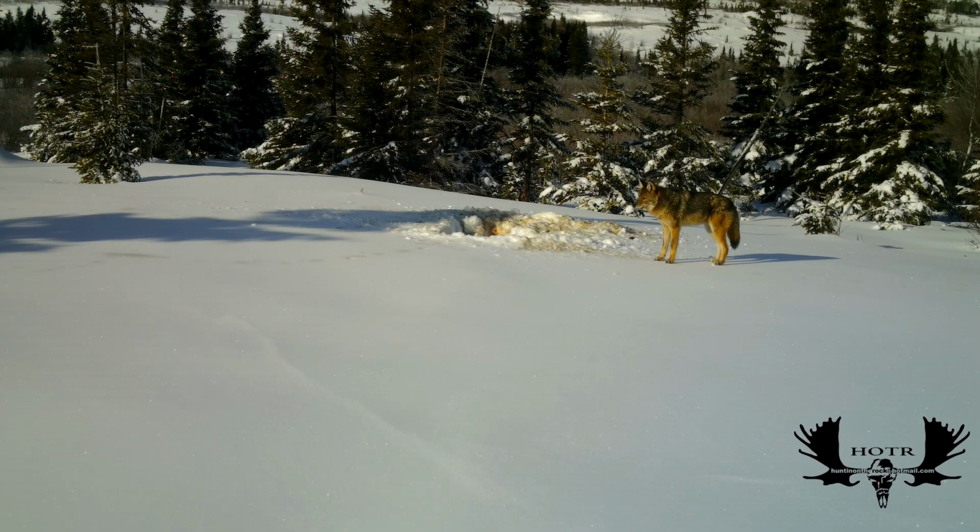If it wasn't for the camera, I would have never known this coyote was there, because the snow was so hard you couldn't see any tracks. But he came in on the crust, and the camera was set up with the sun behind it, and it helped to show all the colors of the coyote. It was beautiful.